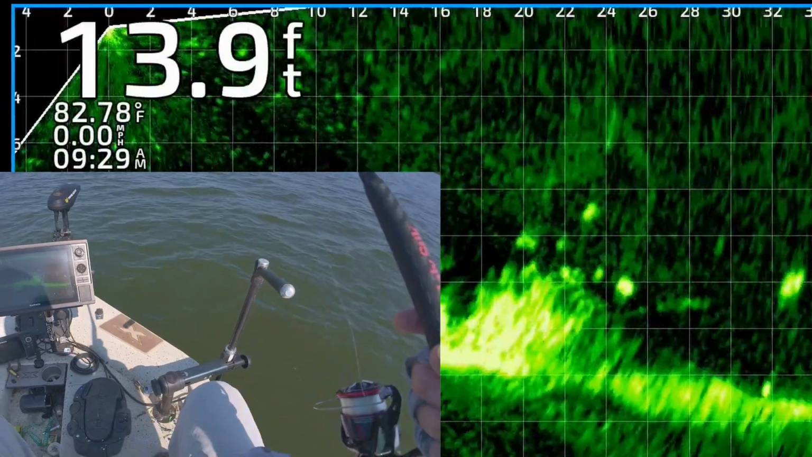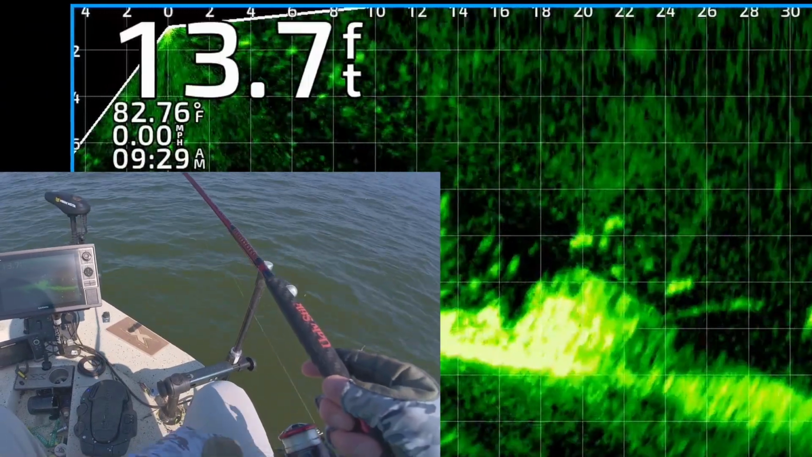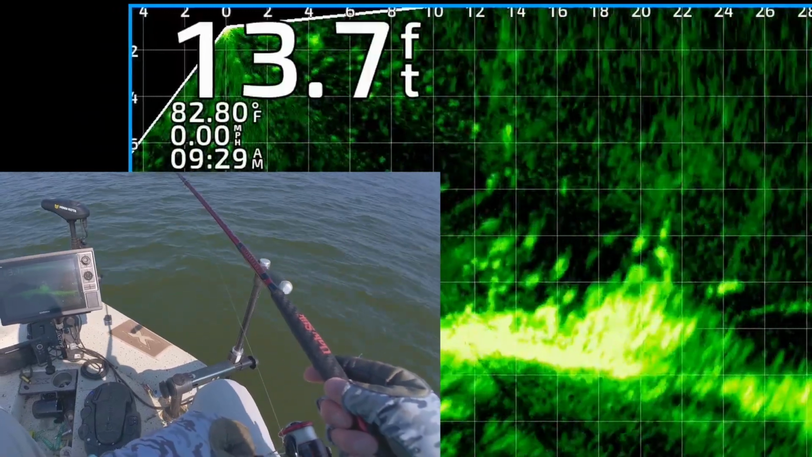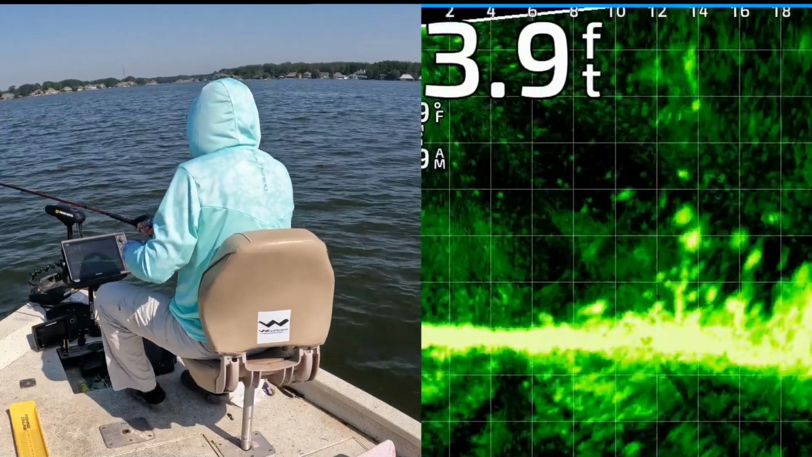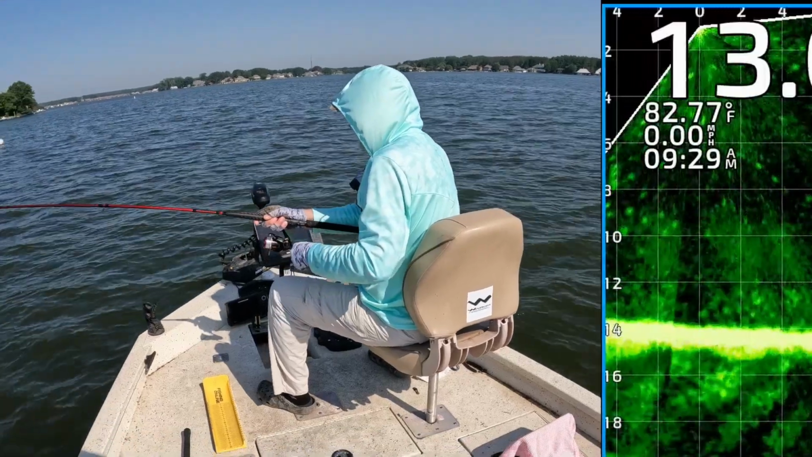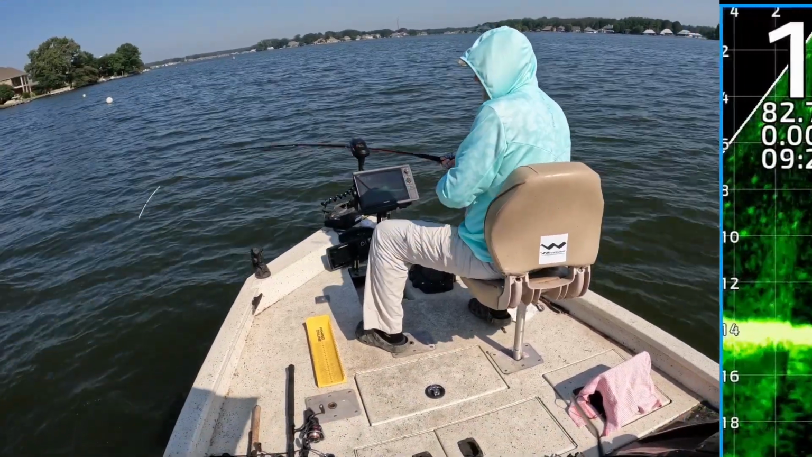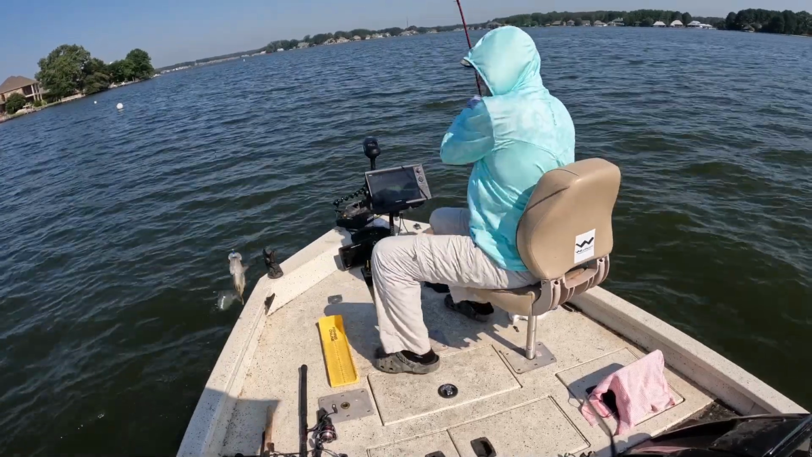There's my jig and weight coming down to him. What you don't see is all the times I get snagged. But anyway, one of them's about to eat it right there. He's got it. Got that one. Right on the top of that brush. You can see him coming up. Hope that's a crappie. Yeah, it's that good one. Good one. Get out there, it's a boat.